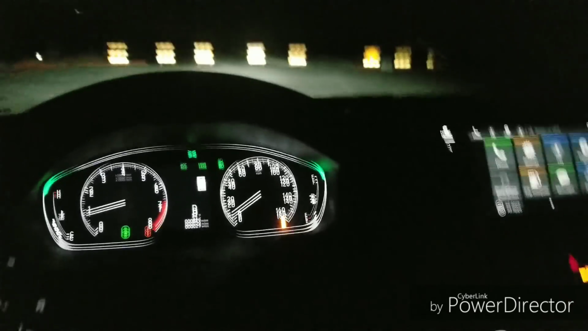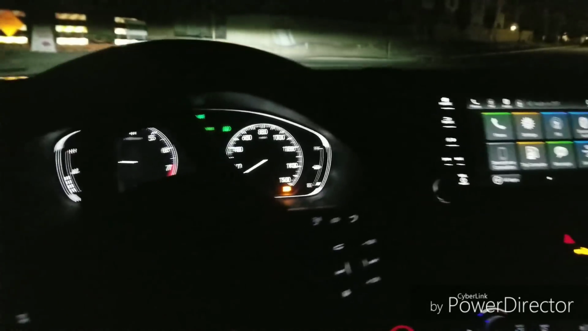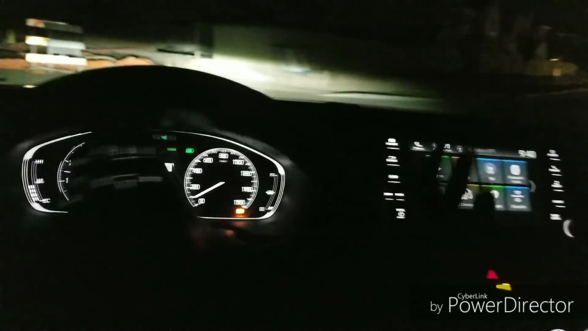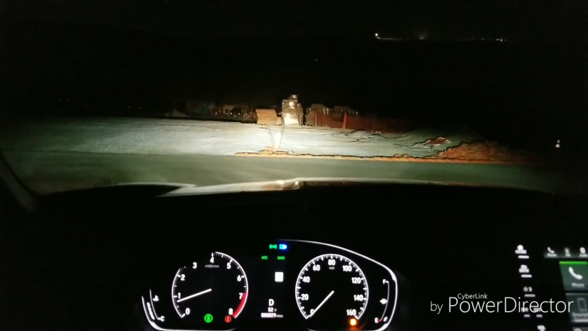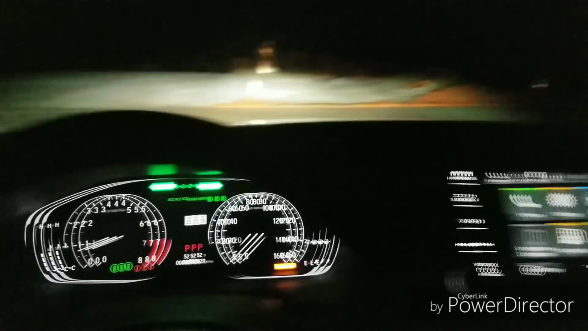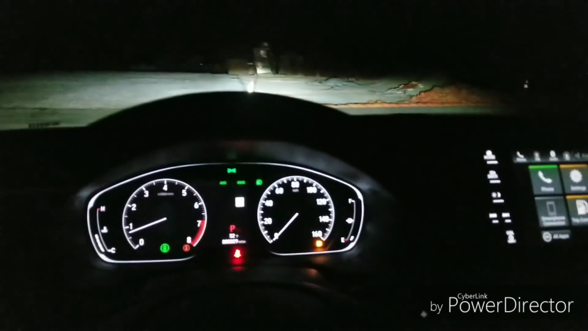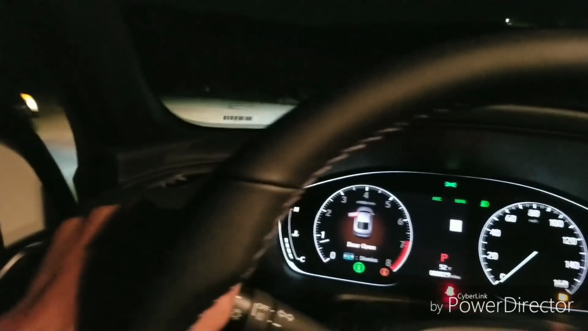Alright, now I'll get out and I'll actually show you from the outside what it looks like here. First, this is just regular lights, and then this is with highs. You can see how much brighter they get. Let this car go by us here. Okay.